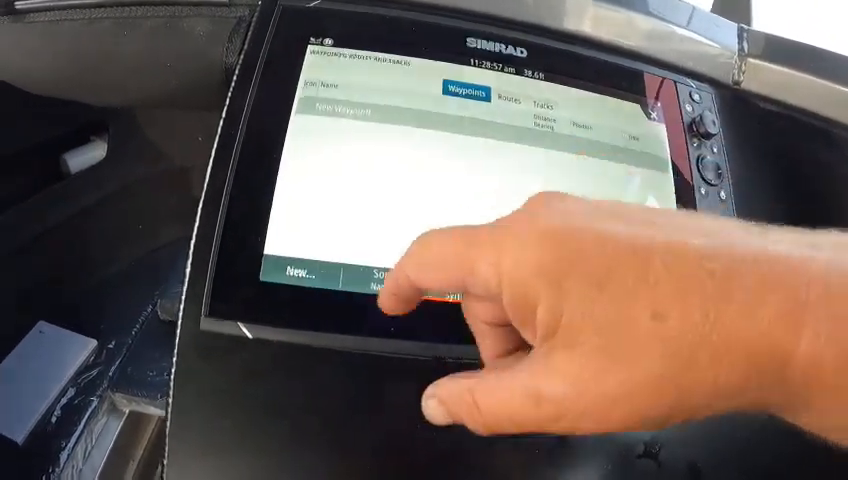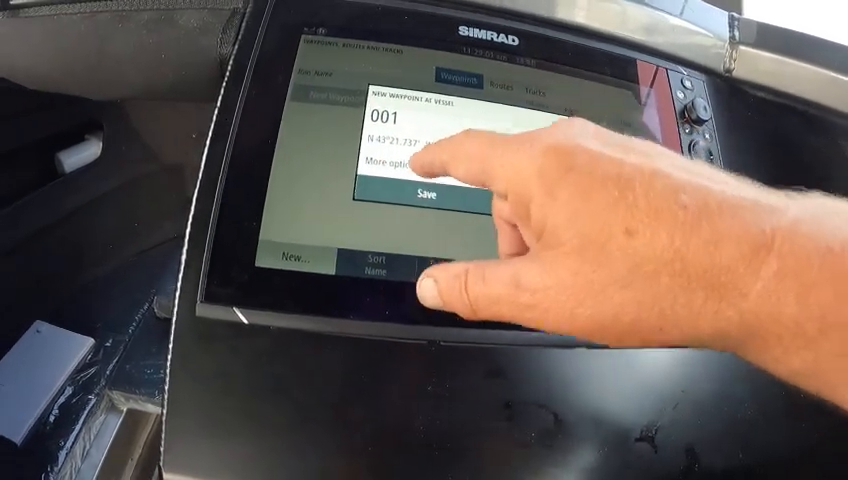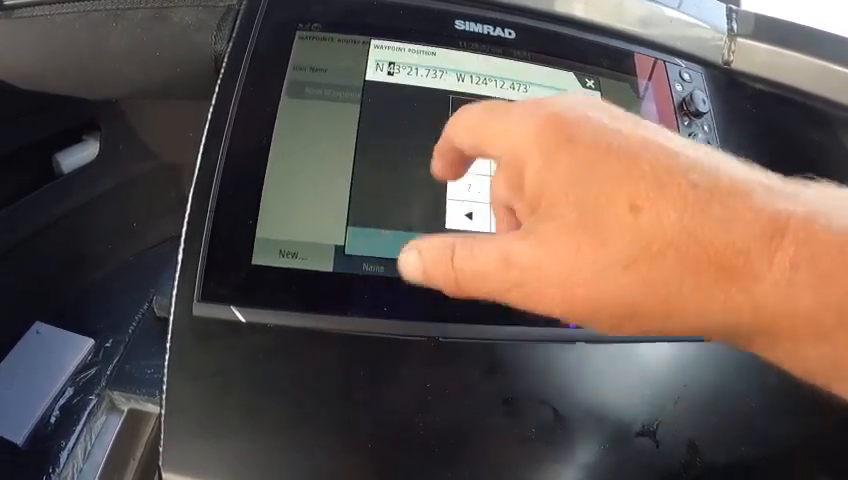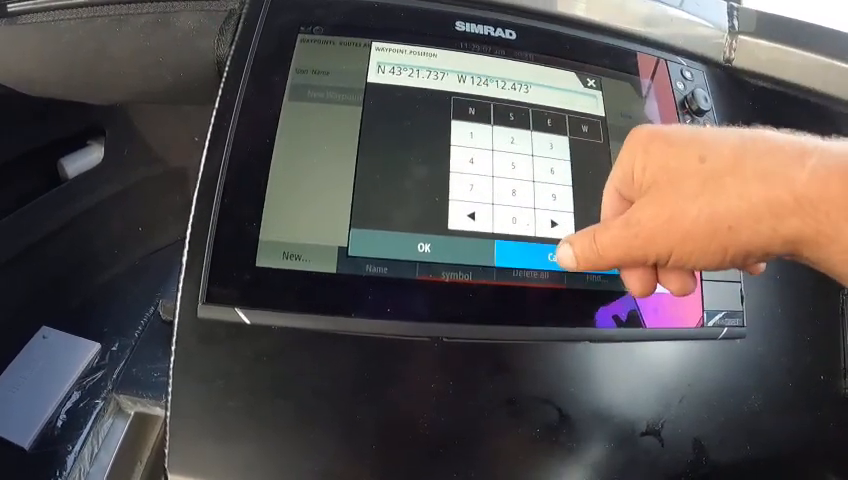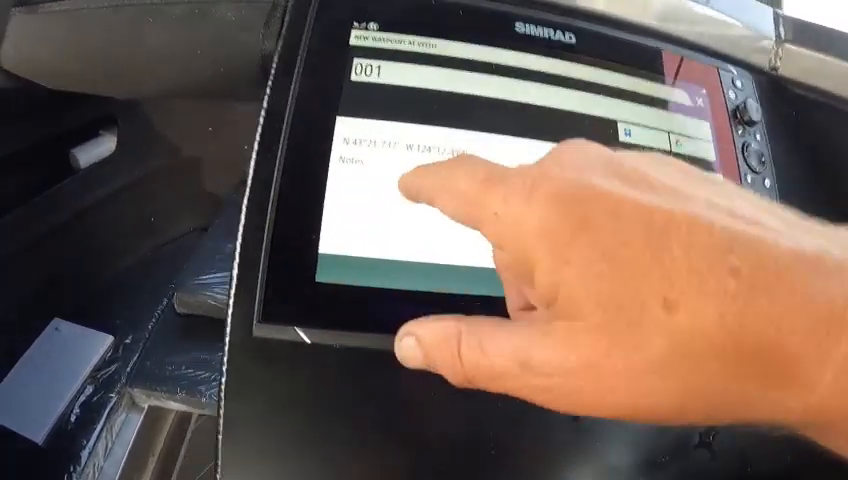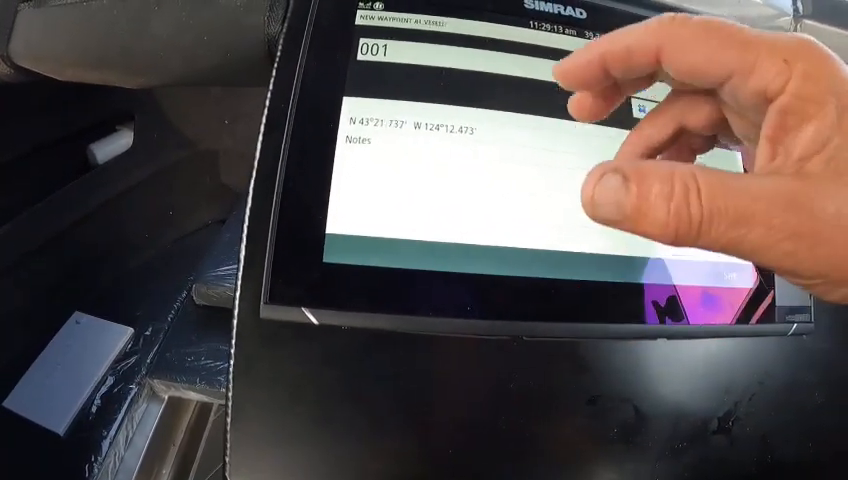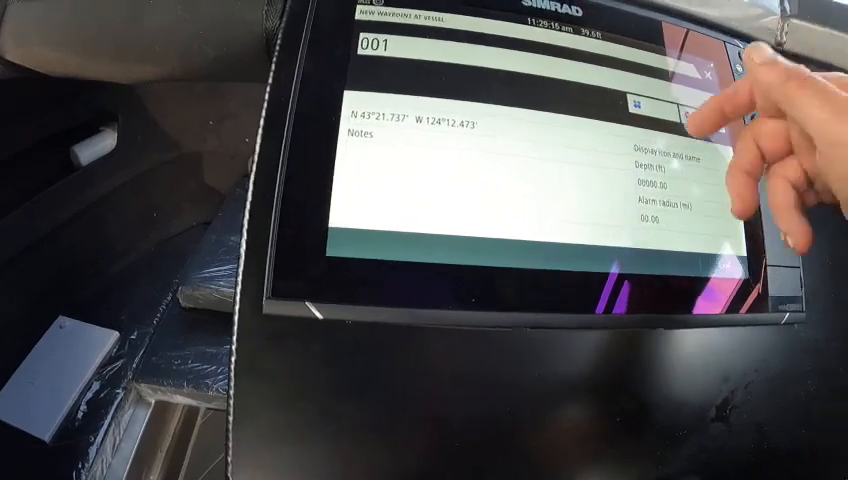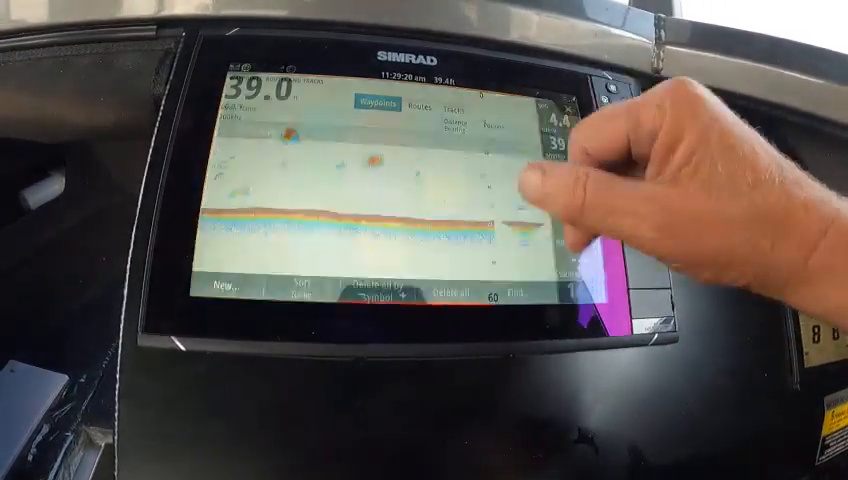I'm going to cancel that. So go back into new. I want to change the latitude and longitude. I don't have to run through all those numbers. I can just pick the numbers I want to change and change them. Okay. More options. I can put in notes. I can write crabbing Coos Bay September through December or something like that, and you can put symbols on there. Discard. Okay, get out of that.